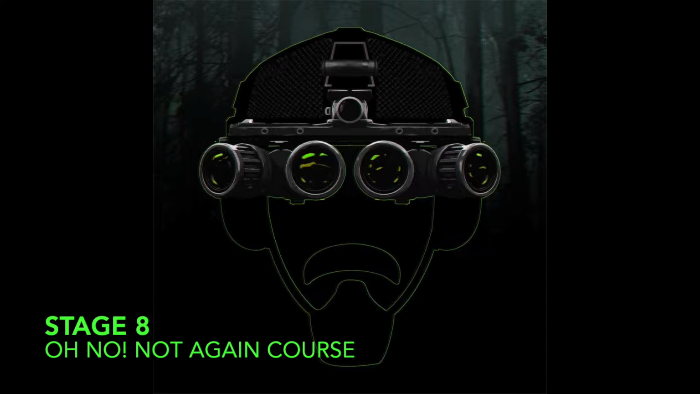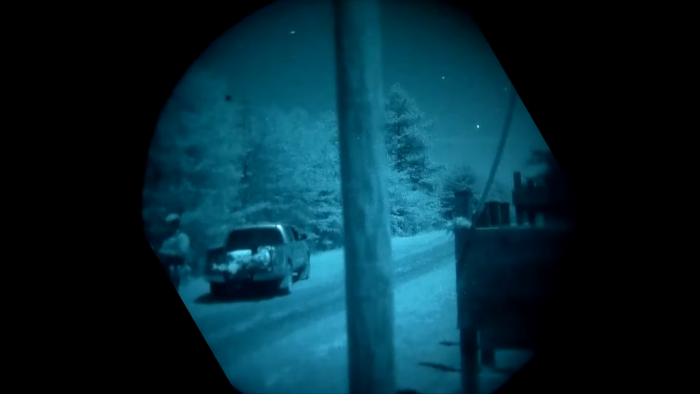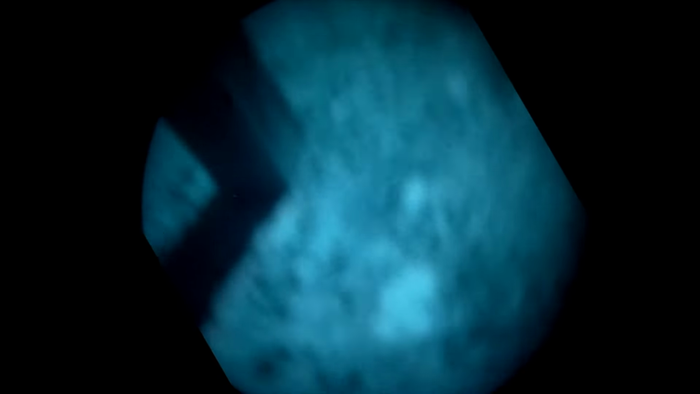All right, stage 8, the Oh No, Not Again course. Yes, how often do you get an obstacle course on a firing range that allows you to shoot from the obstacle course onto targets on the range? Practically never. This is the only place I've ever encountered it, and we had to take advantage of it. So, what did you do here?